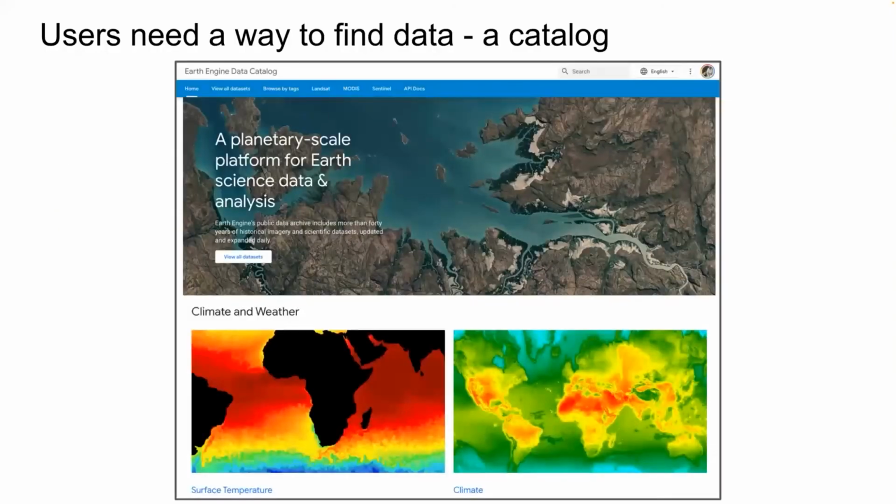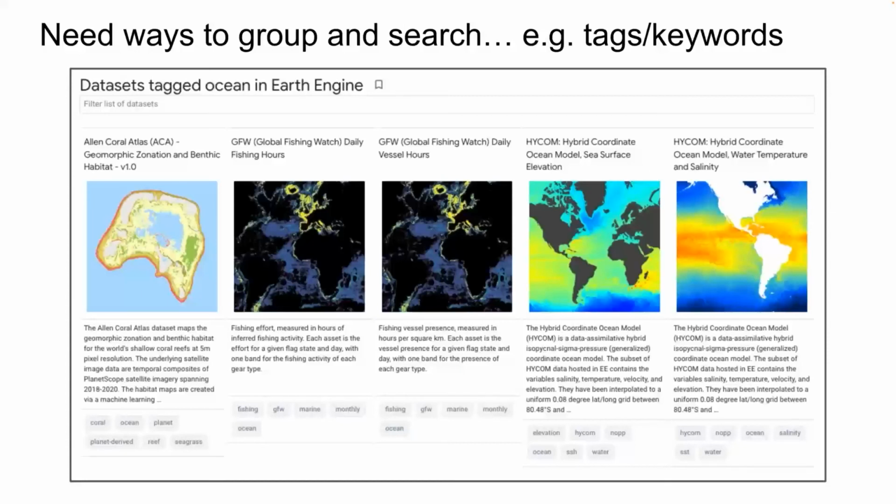But if you can't find it, that's also a problem. So users need a way to see what's in there, and that's a catalog. So Earth Engine's had a catalog for a while. You can search for it and group things. You can say here, find things tagged ocean.